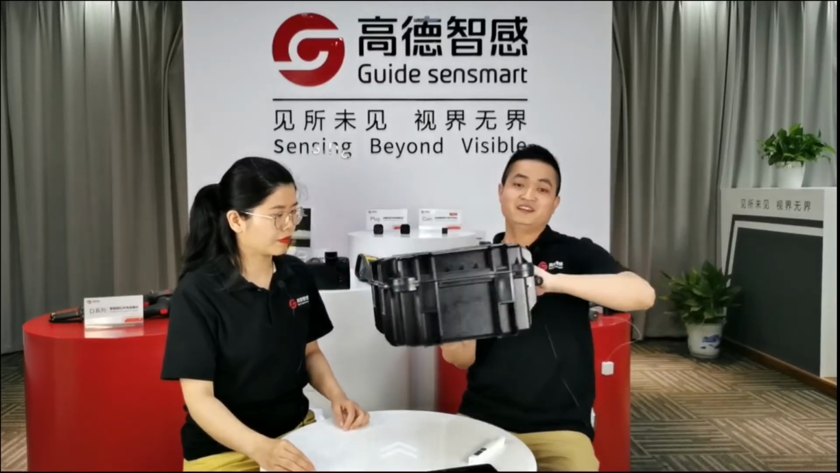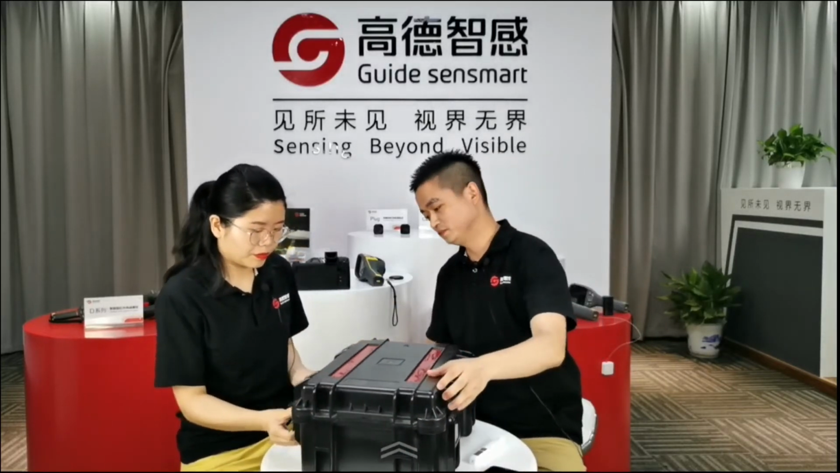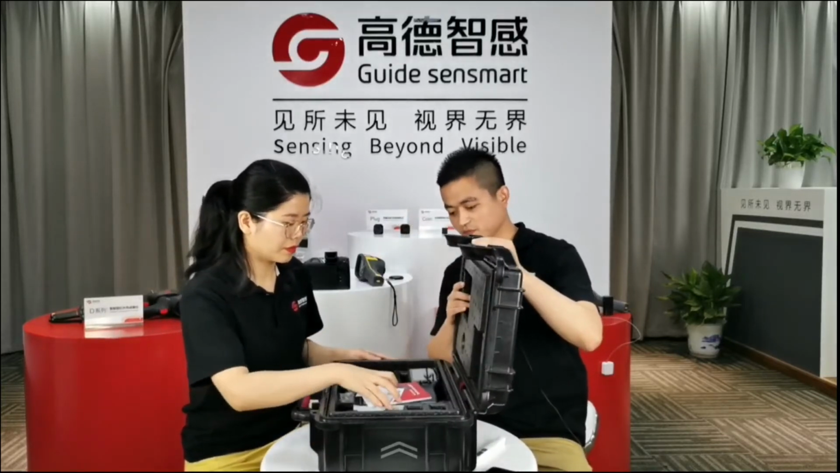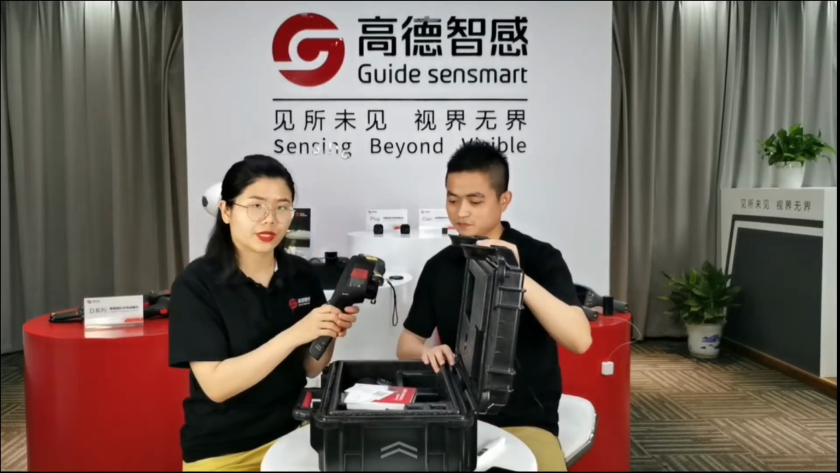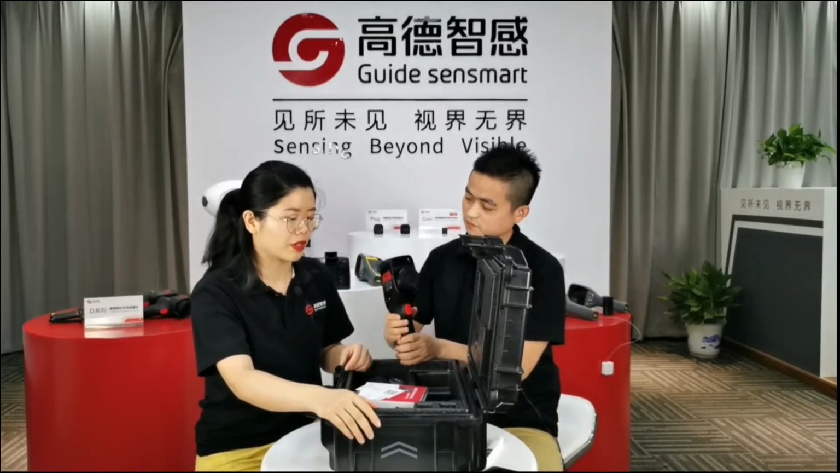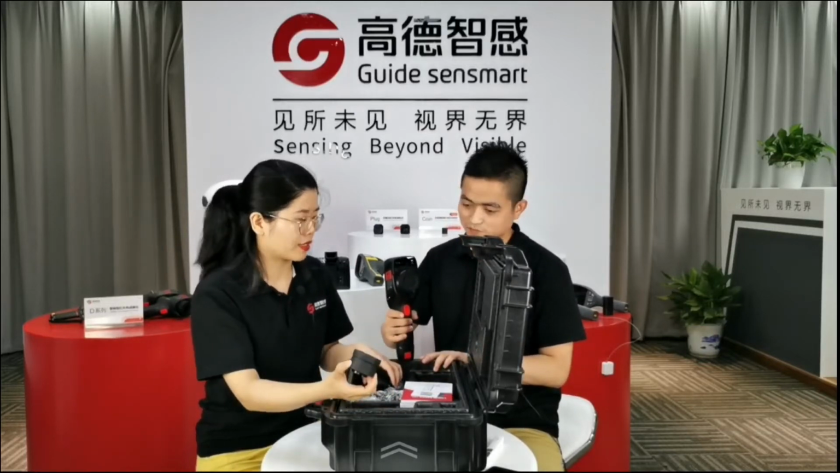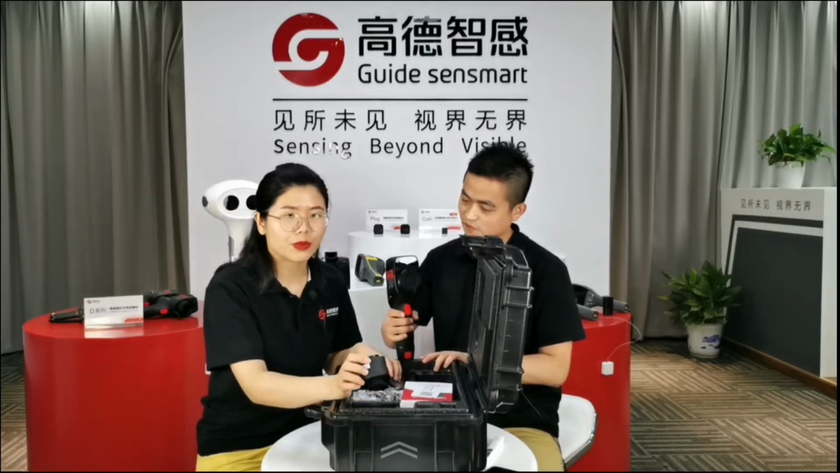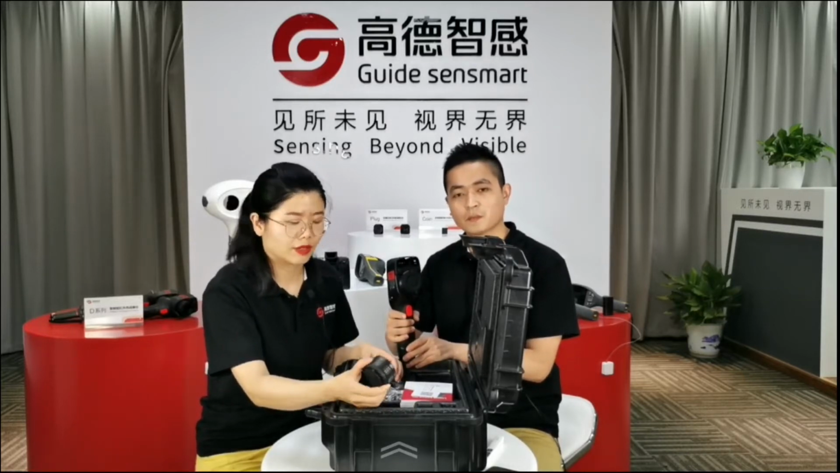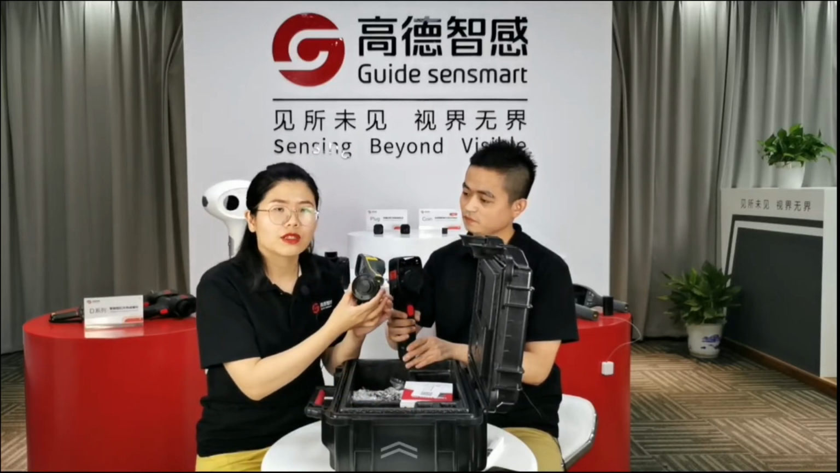All our equipment are in hard cases, so it's very safe for transportation. So you can see here, this is a D series camera. It's handheld type, and it's easy to take as a handheld camera. Thomas, I have found there are at least 3 extra lenses for this camera, and this one is a high temperature filter. This is 8.8 wide angle lens, and this is 40 millimeter telephoto lens.